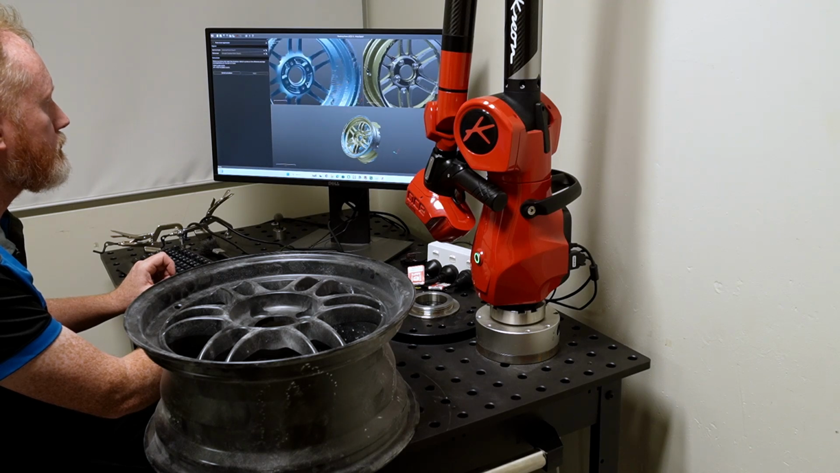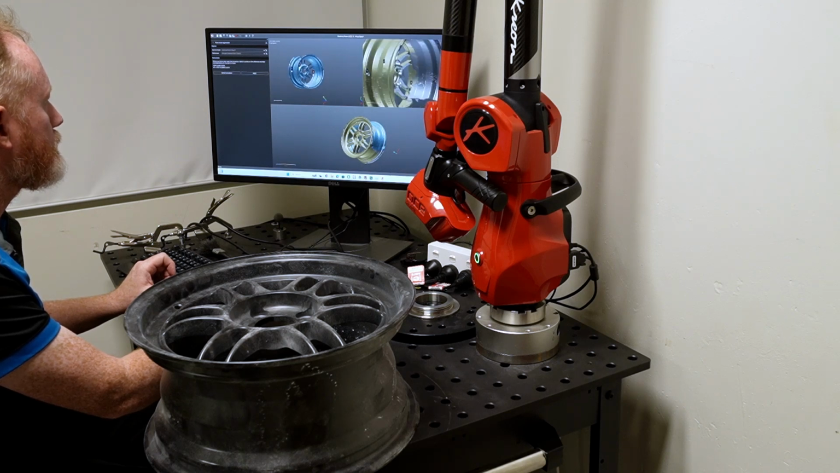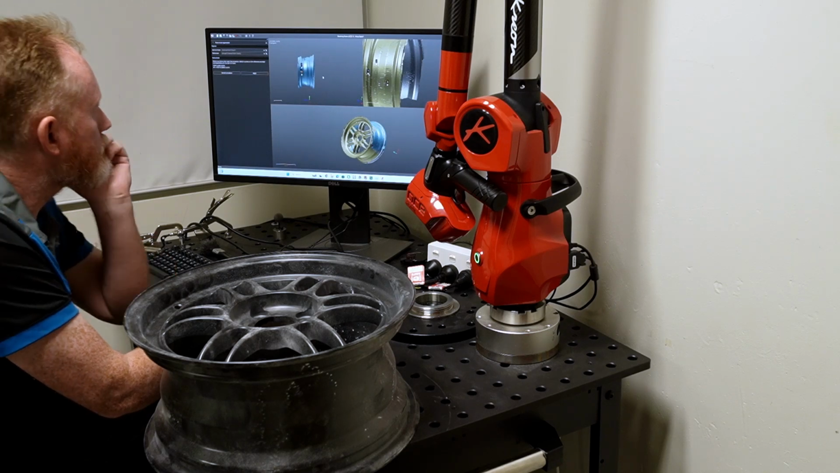And that does a rough alignment of the two main scans, and then the software can do a best fit of that. Now, if you have a lot of points, that best fit can take a very large amount of time. If you've already done some reduction of the number of points that you have, that can be a much quicker process.